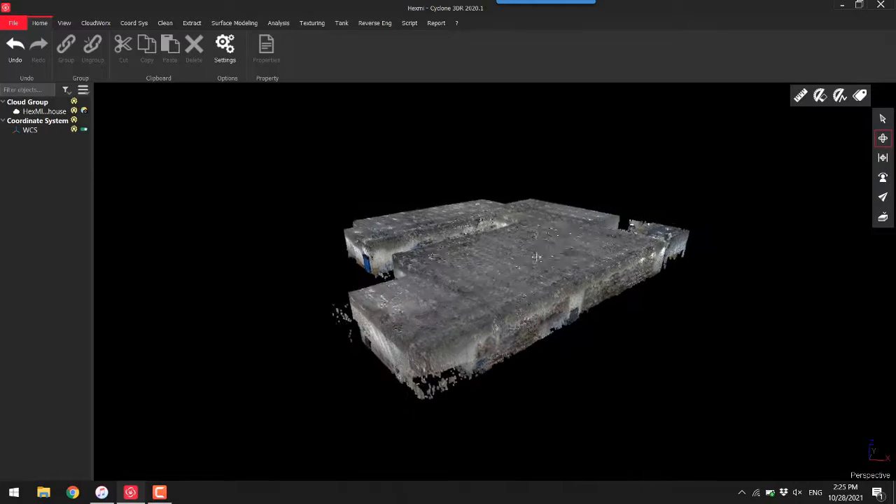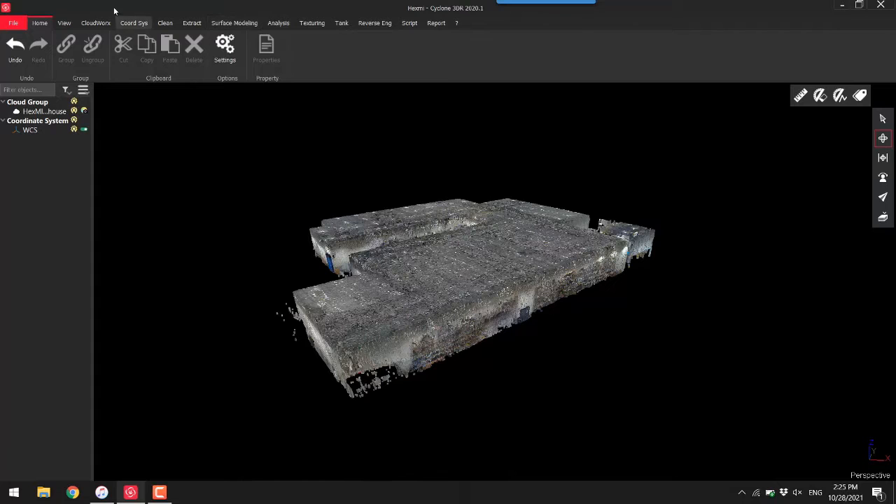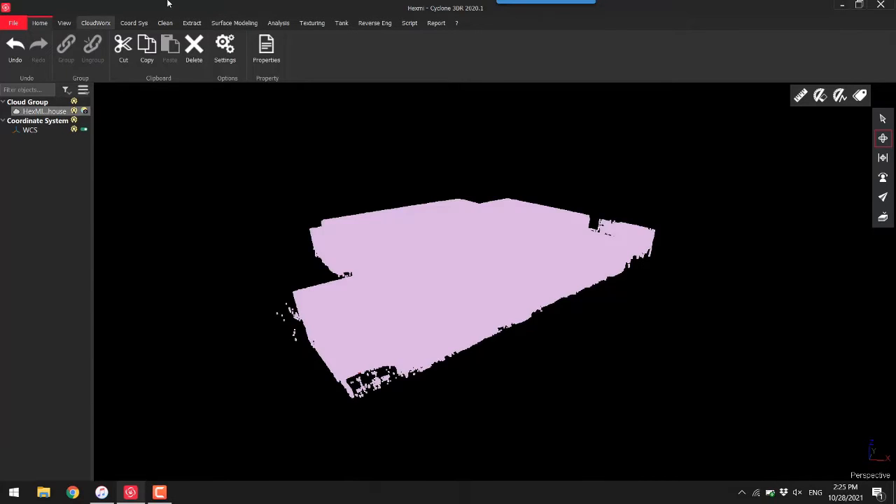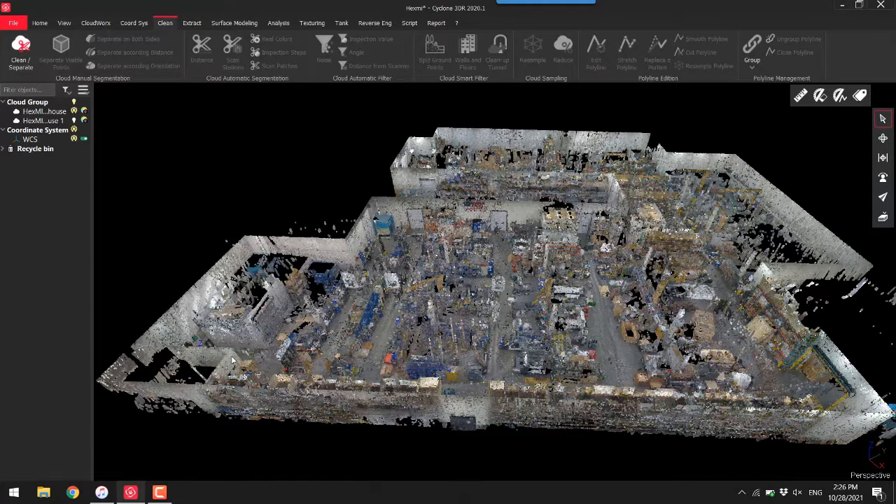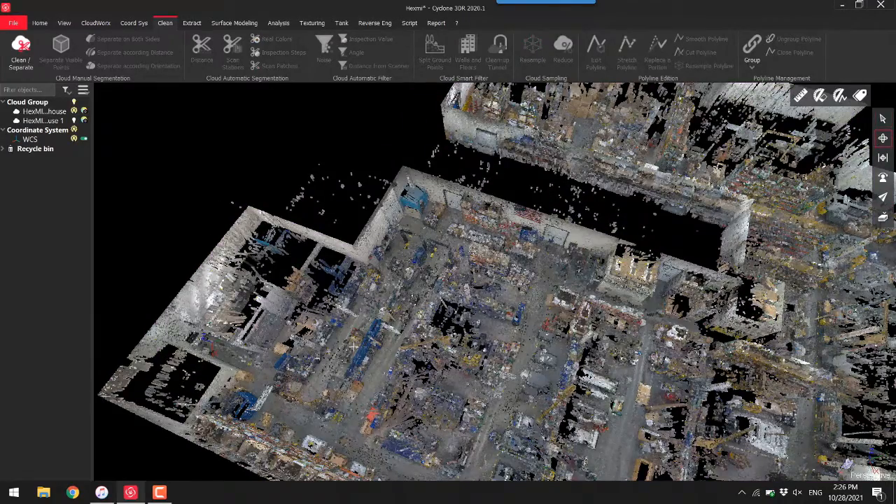Something that I like to do is cut off the ceiling to make it a little bit easier to work with. So I'm going to go ahead and do that. The next thing I need to do is create a coordinate system near that fiducial that we placed on the wall.